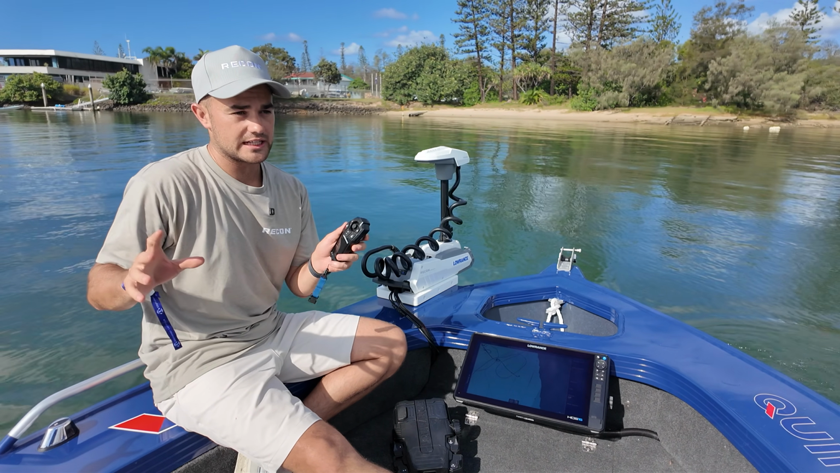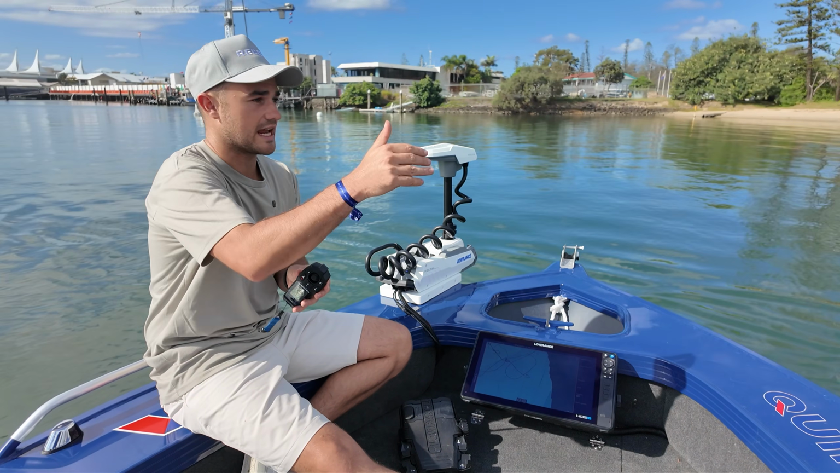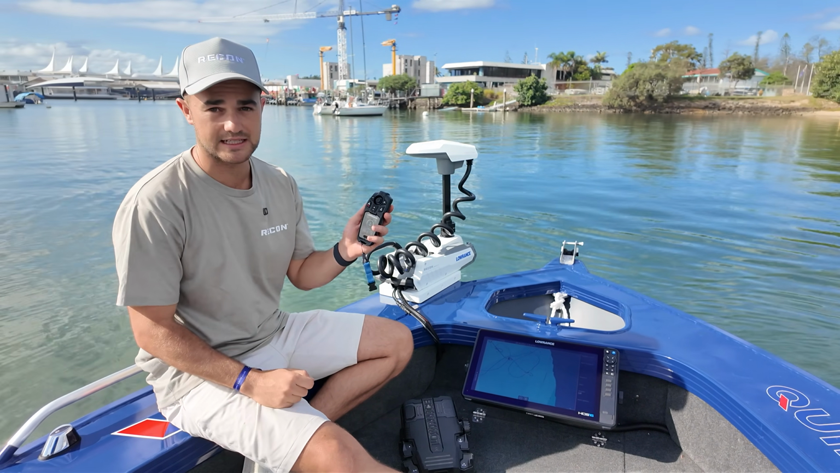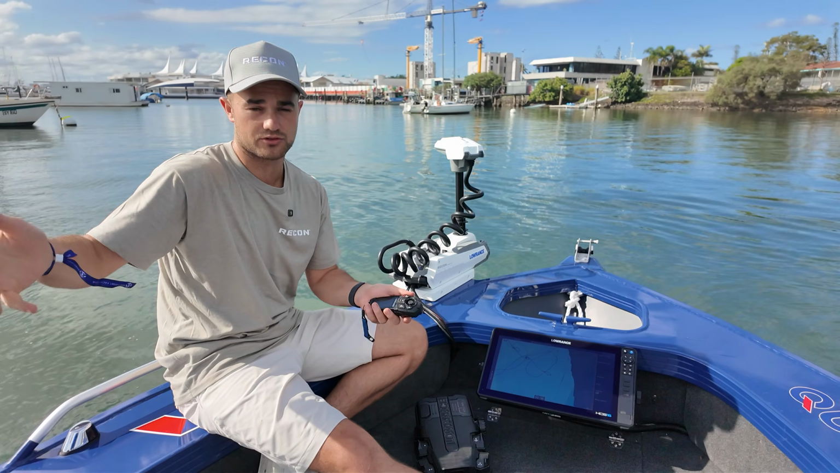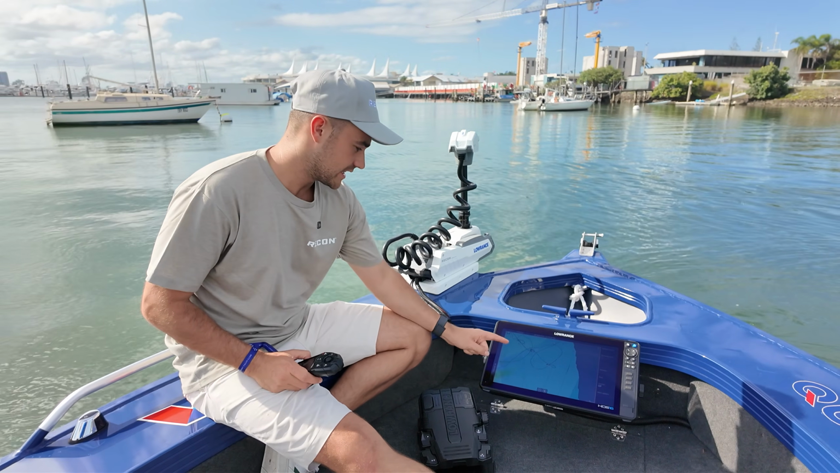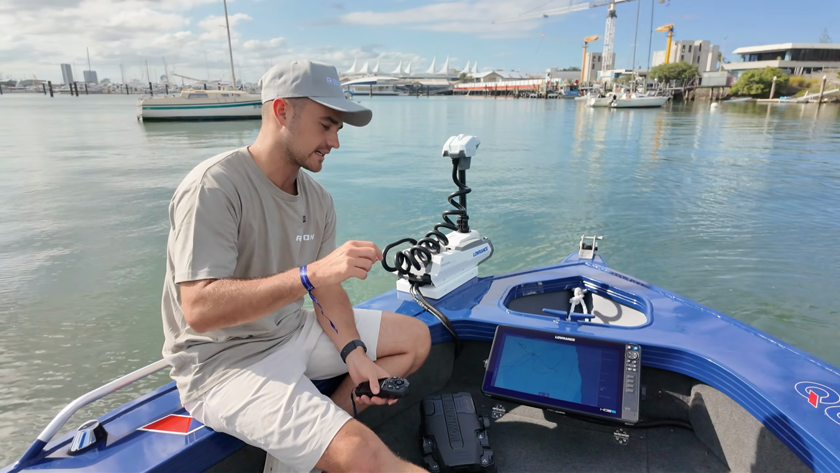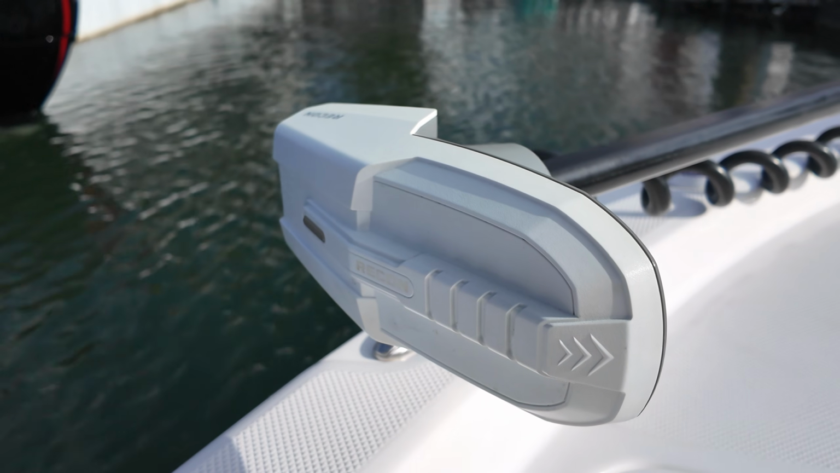So not only can you now start in a position, you can now jog whichever direction you want to go using that joystick by simply moving that joystick in the direction you want to go, which is a really cool feature. And just as an added bonus, you can now look down at your screen if that's paired up, and it will show you exactly where you've dropped that anchor point, which is really cool.